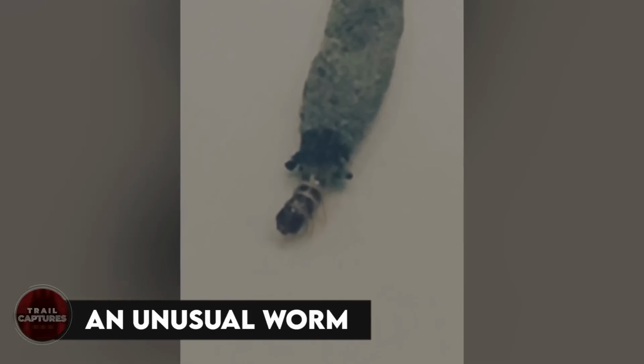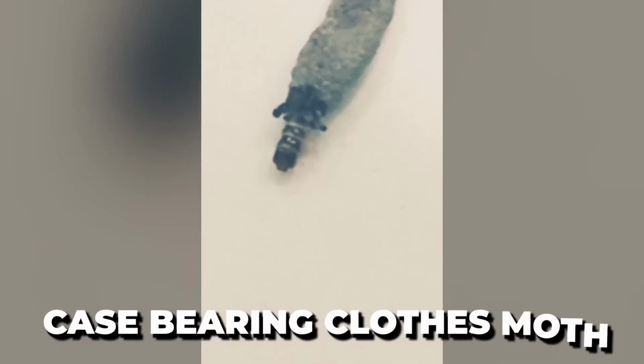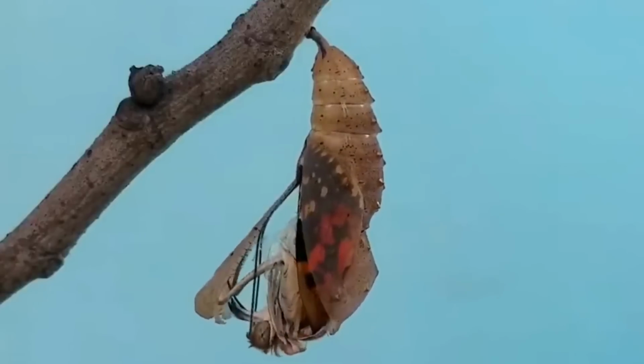An unusual worm. When the video was uploaded, no one could tell what it was. A caterpillar? Or maybe some other insect? But it didn't look like anything anyone had seen before. Well, I did my research, and it came out to be a thing called a case-bearing clothes moth. And this thing is just as weird as its name. They're named due to the silken case the larva weaves to protect itself while it's eating your carpet, and, well, I too would be weirded out if I ever saw one.